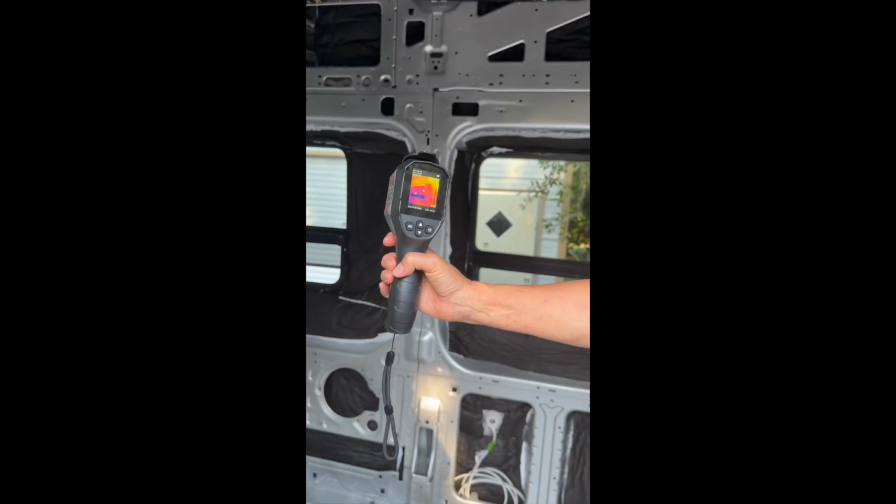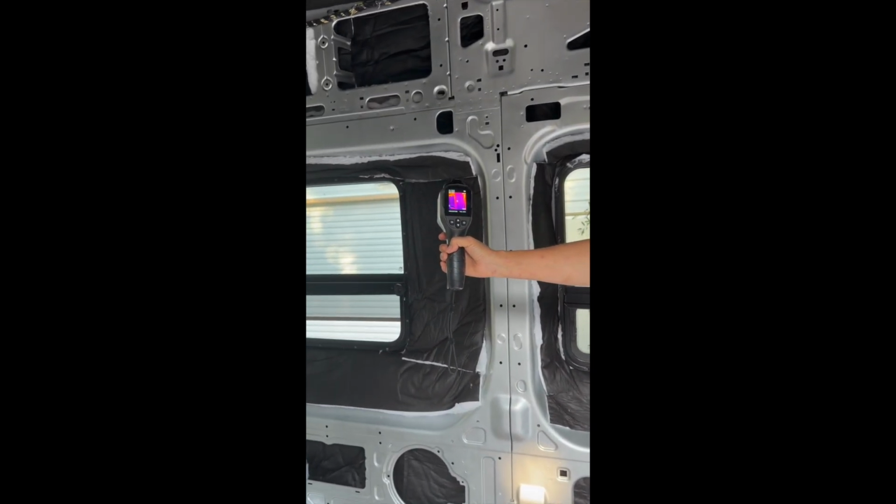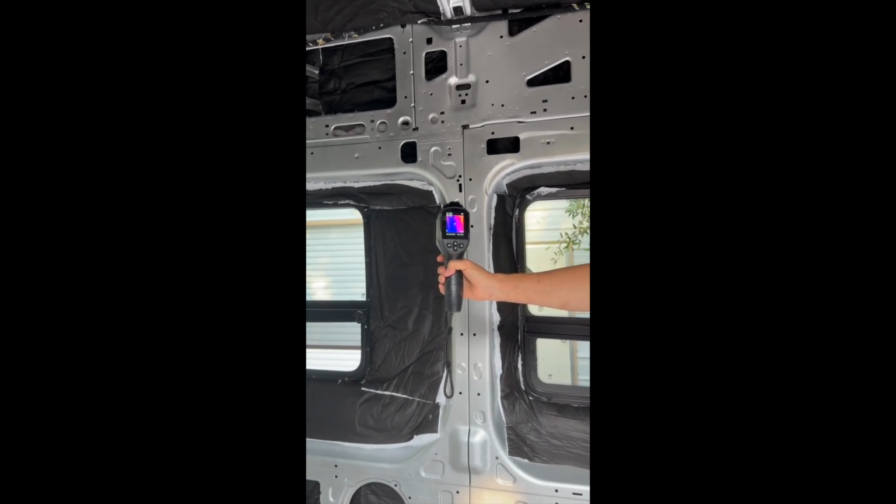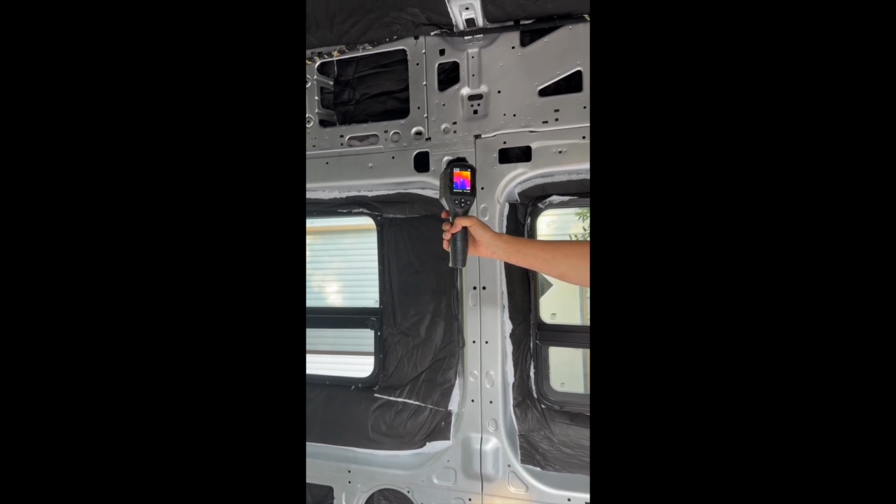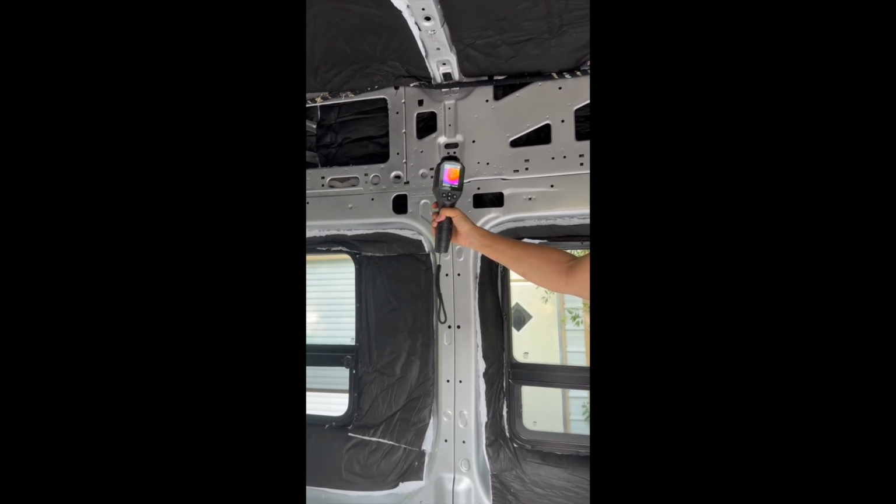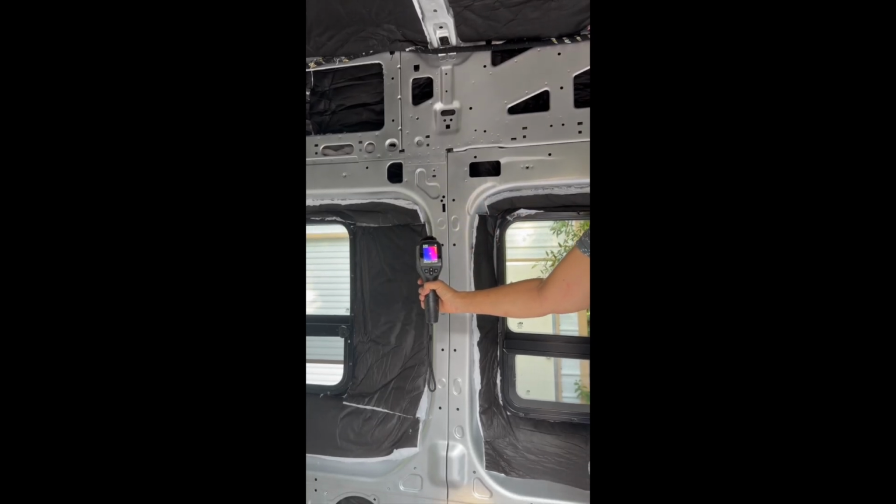and it shows with different colors the different areas of temperature difference. Right now, the coolest area in here is, it sounds funny, 102 degrees. The hottest area is 110, 111. Those show up as bright yellow, where the cooler parts show up as purple.